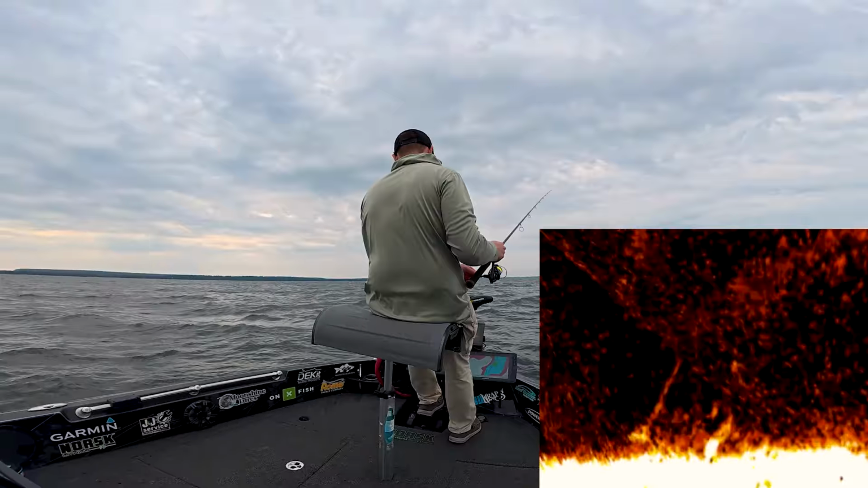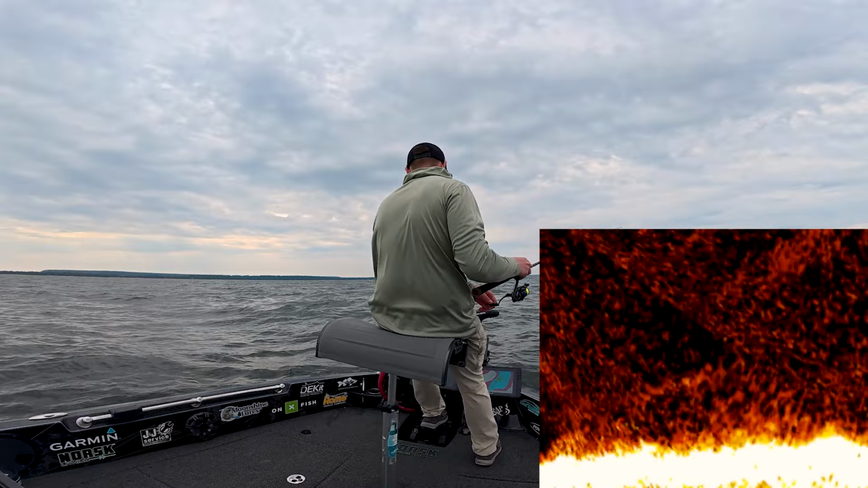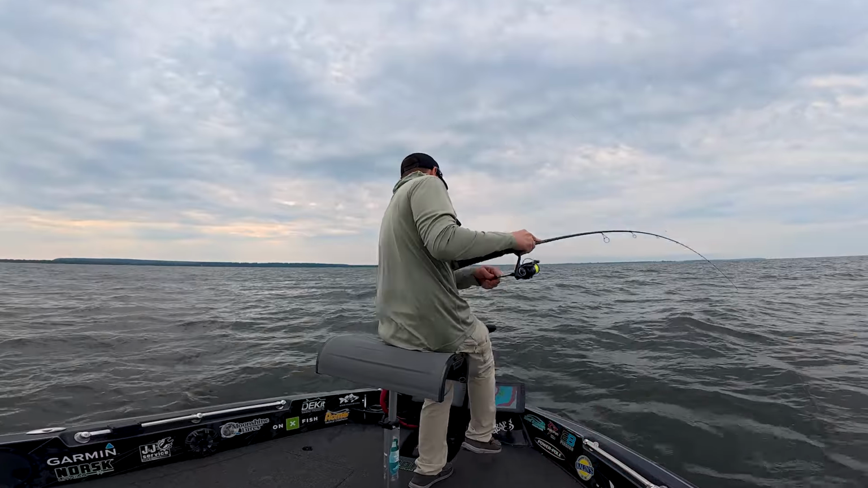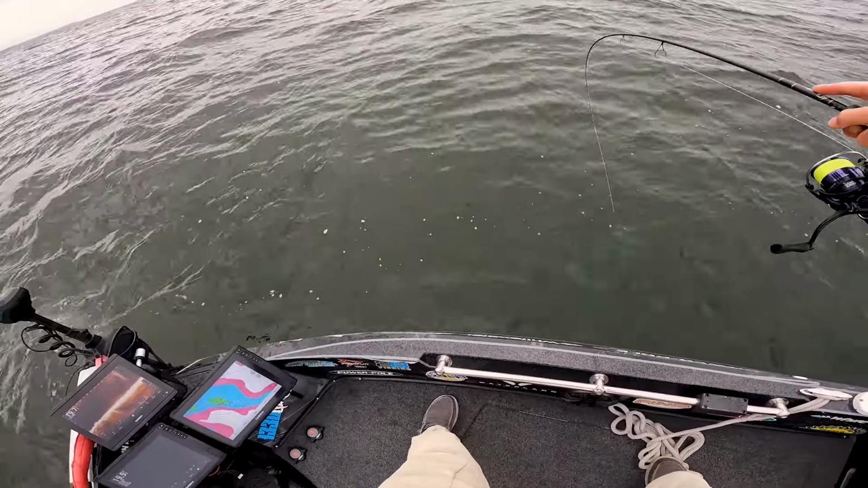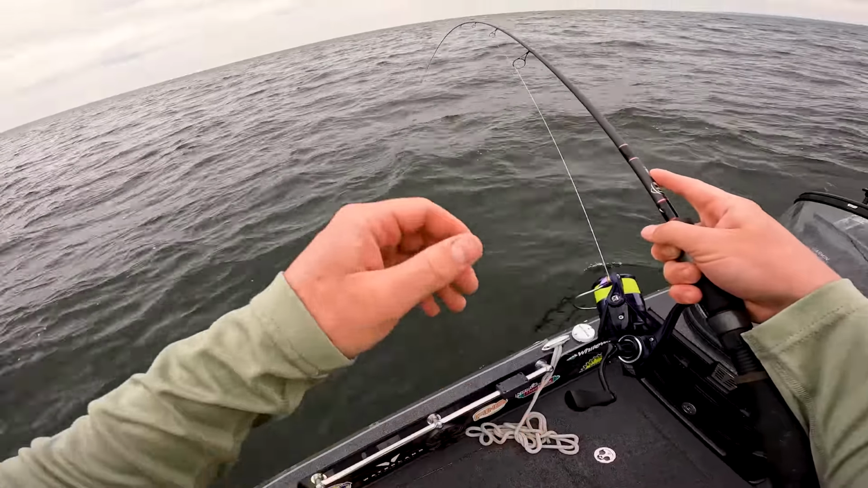Come on. Really? Eat it. Got him. Just swing and miss. Oh, he hit it. He got him. I just let him eat it a little bit. It looks big on the live scope. It didn't feel big at first, but now it's digging down. They're being so picky right now. Lumix just going nuts.